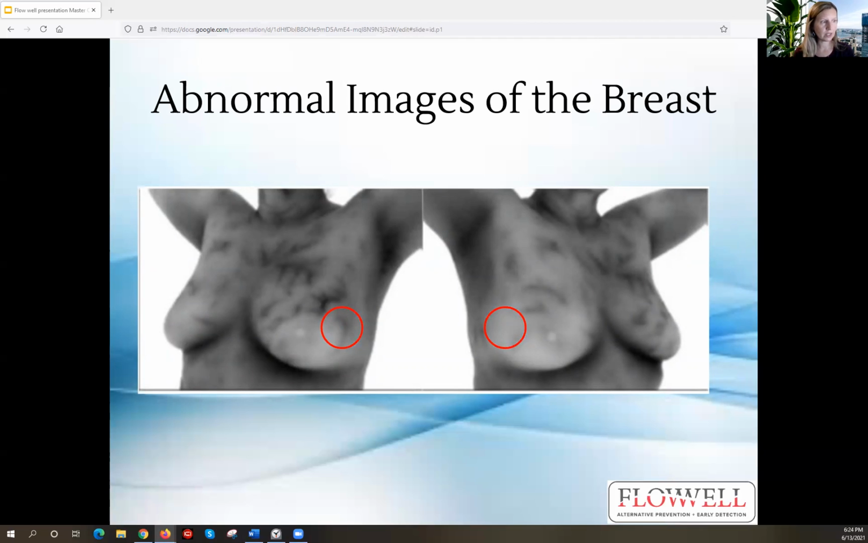And there's 2 things going on. This circle is unusually cold, and then this one is a little bit hot. So that's part of the reason why it's causing that difference in temperature, the 2.74, but better safe than sorry. We're going to have her talk to her doctor and get some further testing.